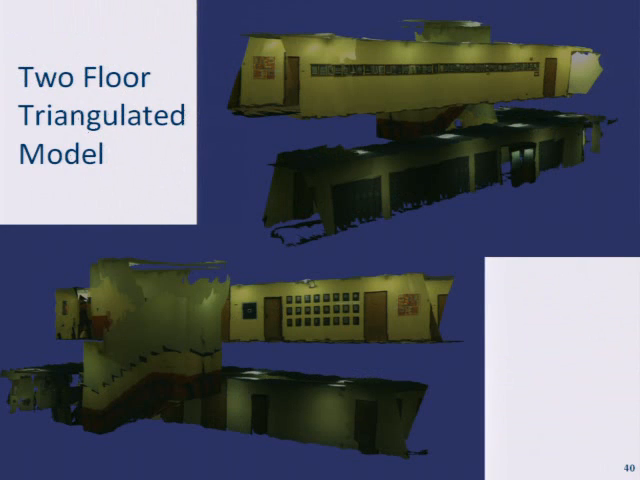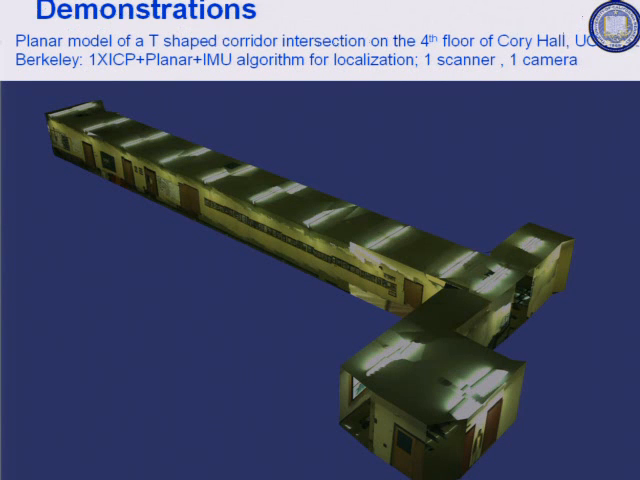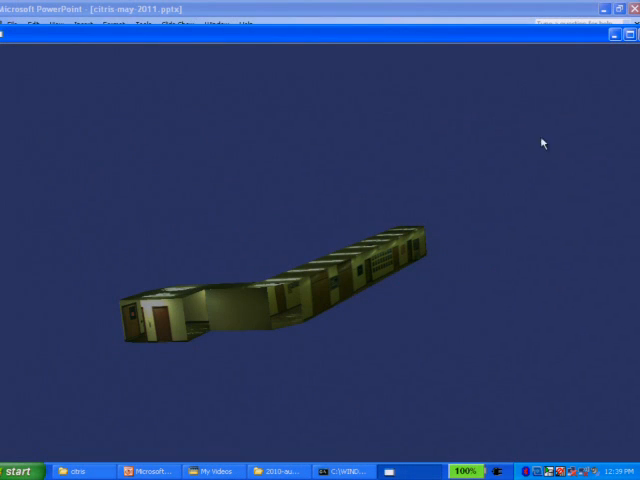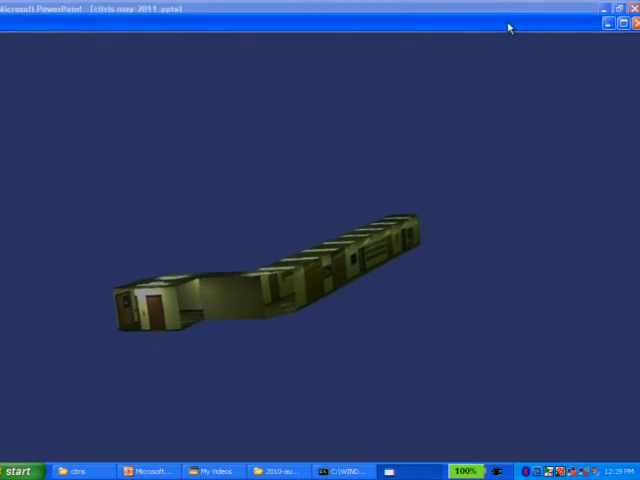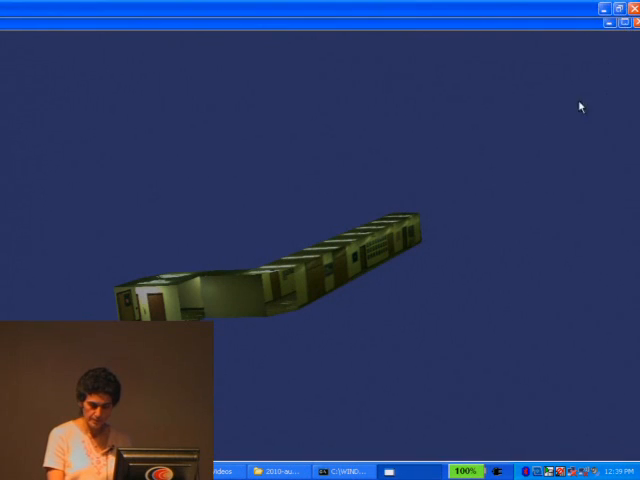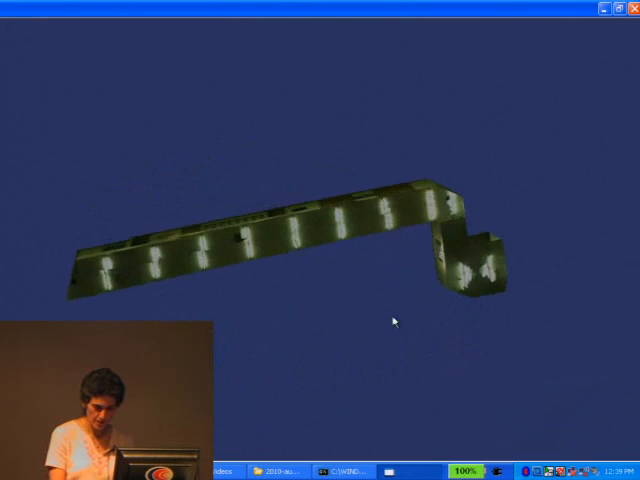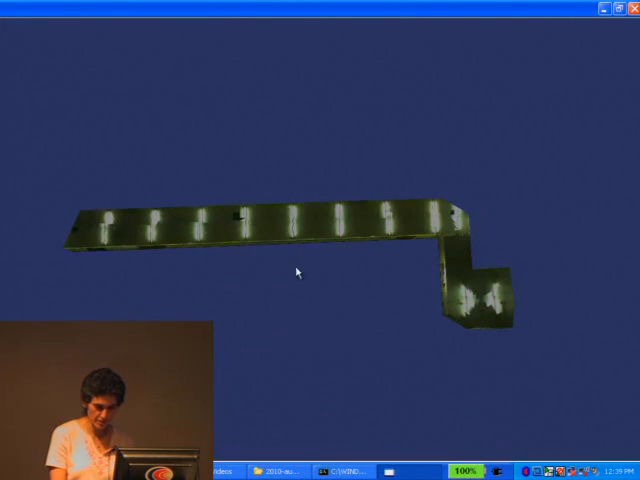Okay, so then these are some examples of two-floor models. And this is an example of a T-shaped model. This might be a good point for me to show you a 3D demo of the model that's shown here. You can interact with it. So I can spin it around and turn it over this way.